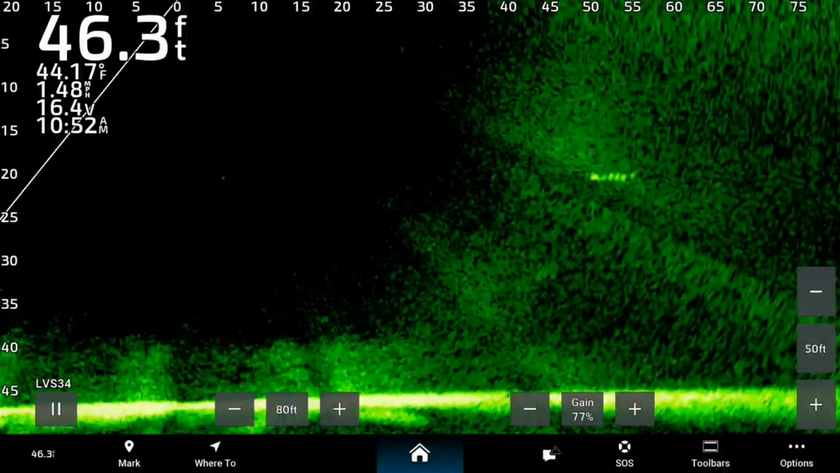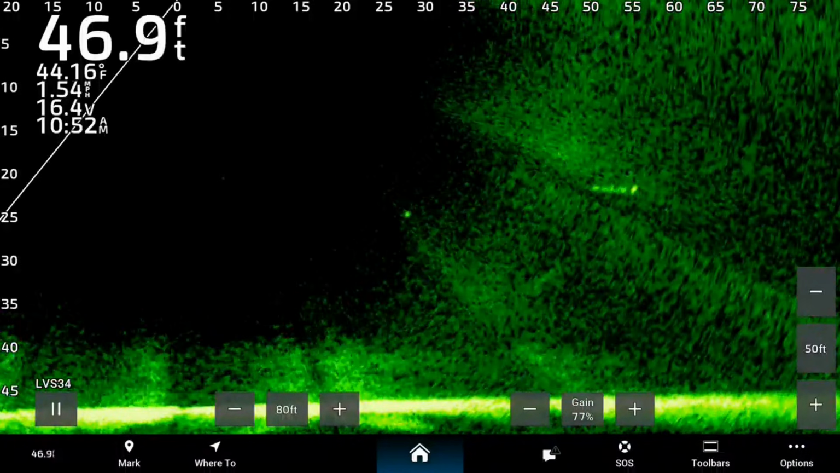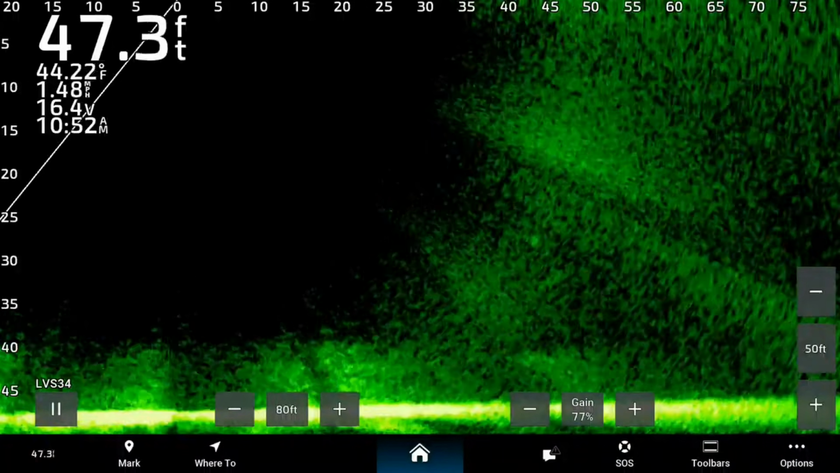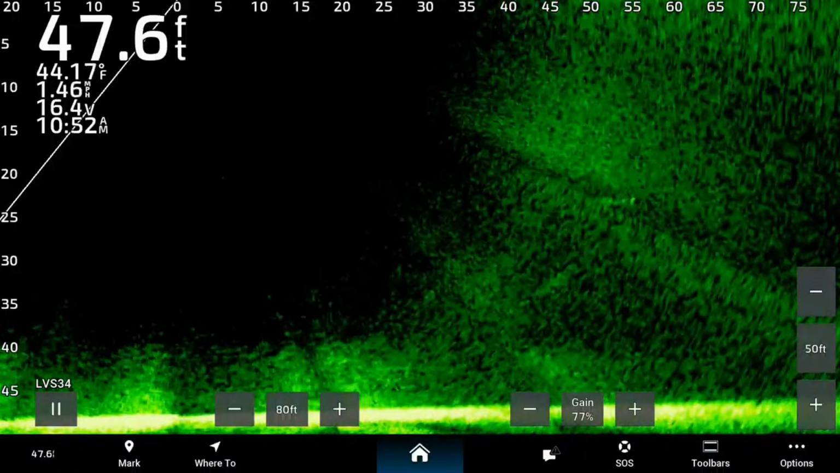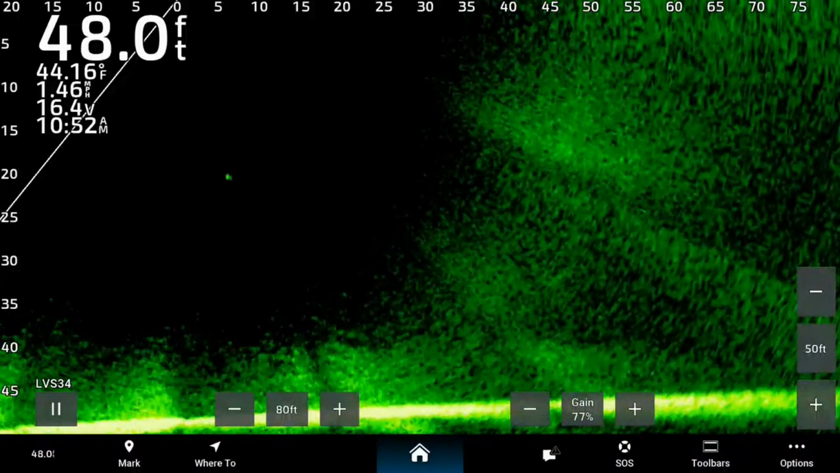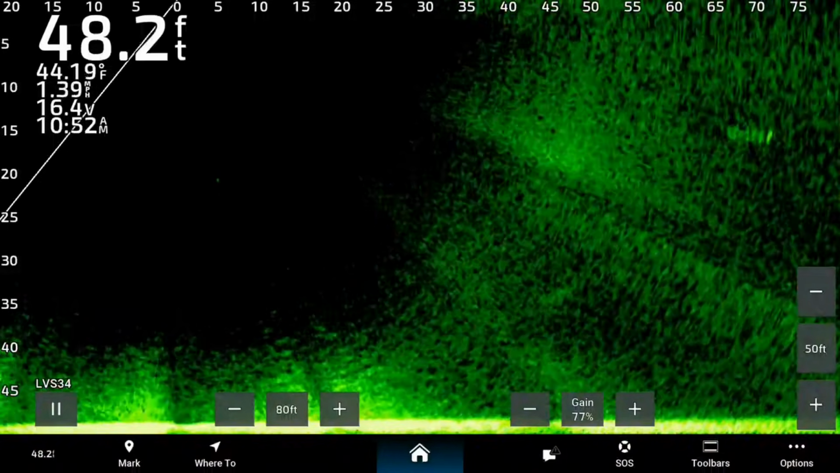Now we are right in the wheelhouse of where the LVS, in fact, there's a fish coming across there around 30-foot range out from us. We'll see if we get his attention. Oh, he must have went right by. I didn't see him come back. Let's see what the other guy is doing out there. And he's still going at it out there around 70 feet.